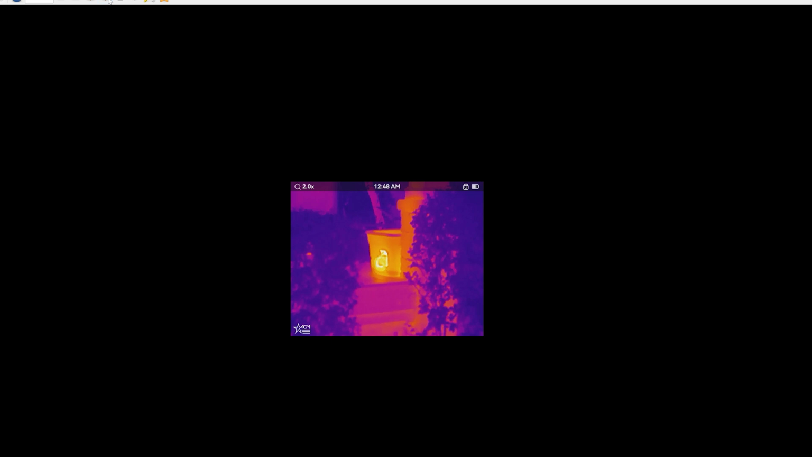You'll see it real good in red hot. There it is in there. Here's infusion. There it is in red hot. You can even, with red hot, see this other cat leaning on the inside of it, leaning against it there, showing that heat source.